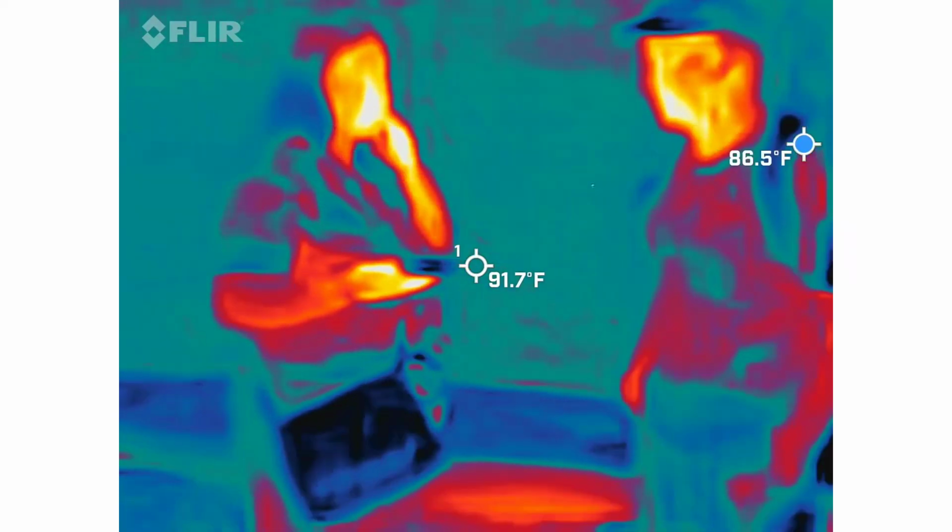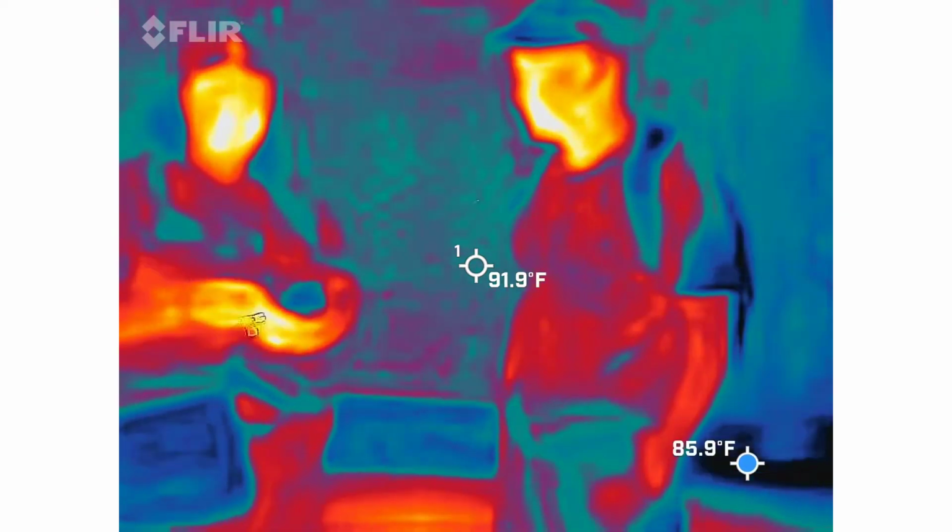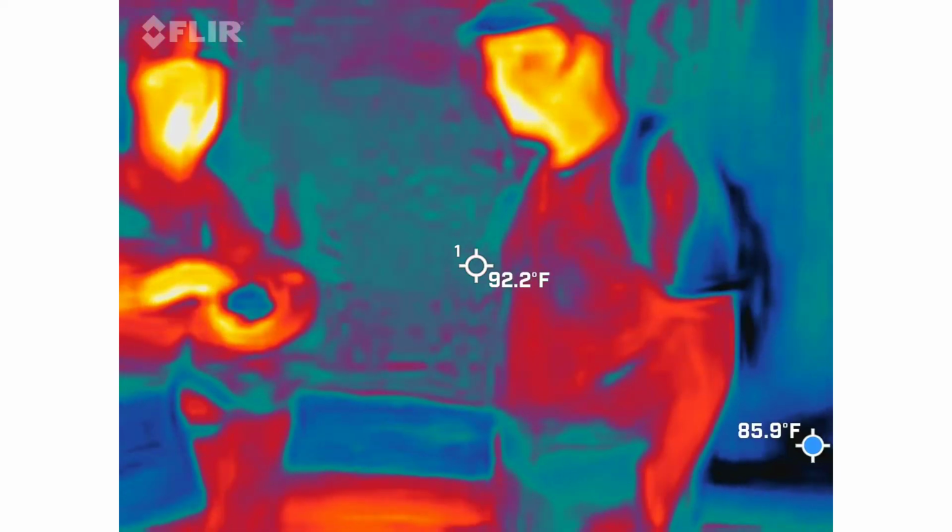Okay. So we're going to go ahead and turn that thing off for right now. I just wanted to show you how to use it. So it's the white button in the back first. And I need to remove that flap, especially if I'm going to have somebody double fist with this thing. Now you can push it.